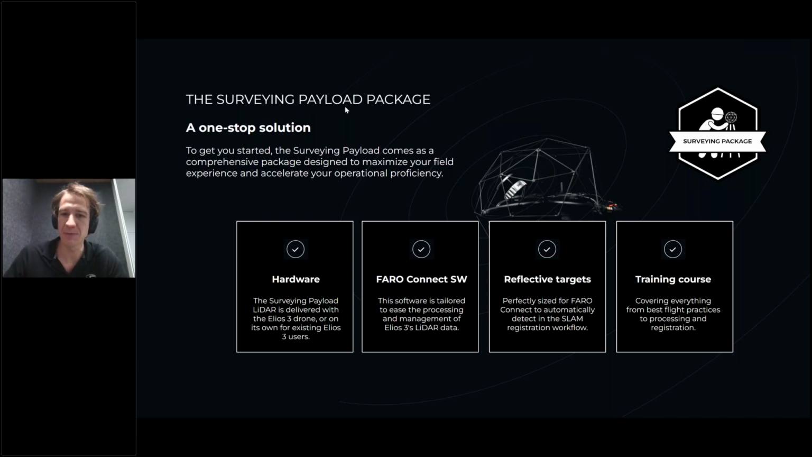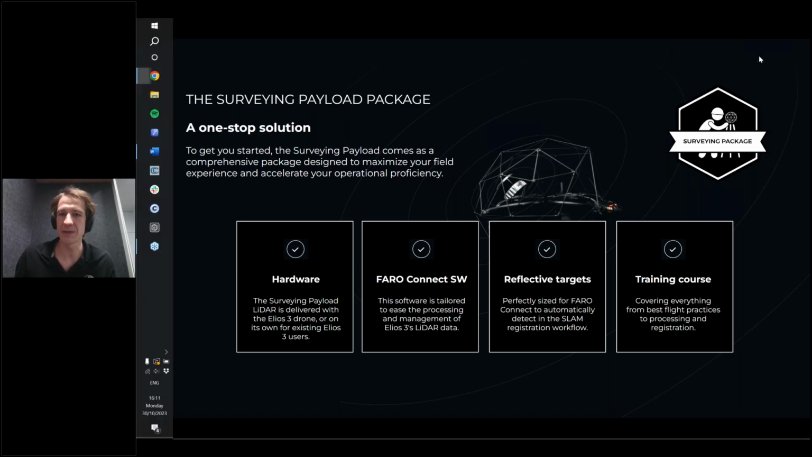In the package, we're including reflective targets. As you will see, there are features in the software that allow for georeferencing or alignment of point clouds based on targets. And we're including a training course in order to have information that allows you to be successful, especially since mapping from a drone is a bit different from other sorts of mapping, especially in confined spaces.